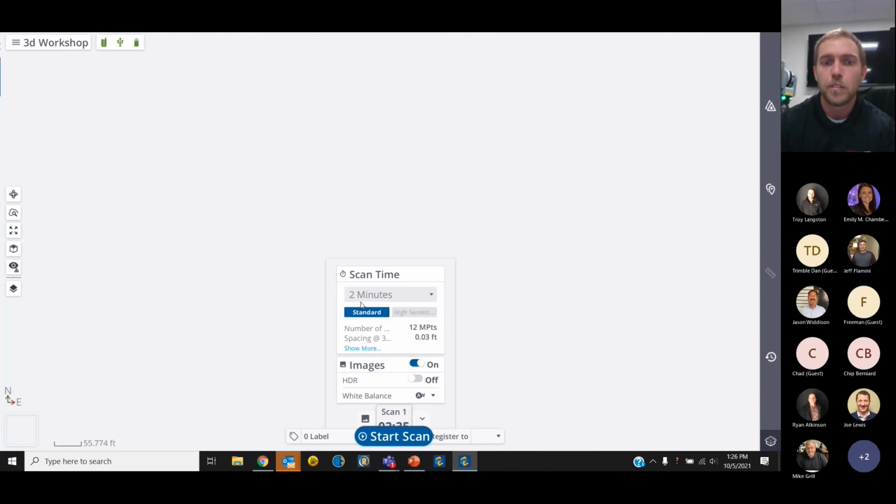Okay, we'll switch that back to 2 minutes for our actual scan we're going to do here in a minute. So we have the ability to turn images on as well as high definition resolution images. For the purpose of time, I'm not going to turn on HDR today, but it is something that we have the ability to do.